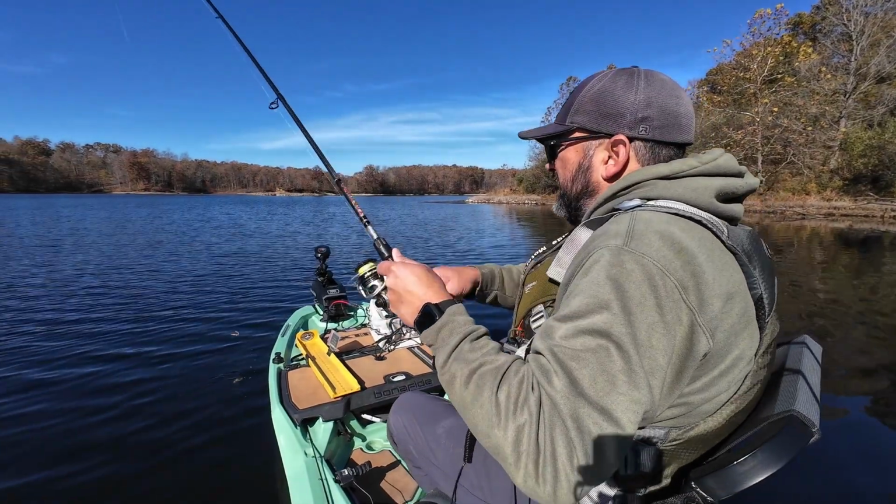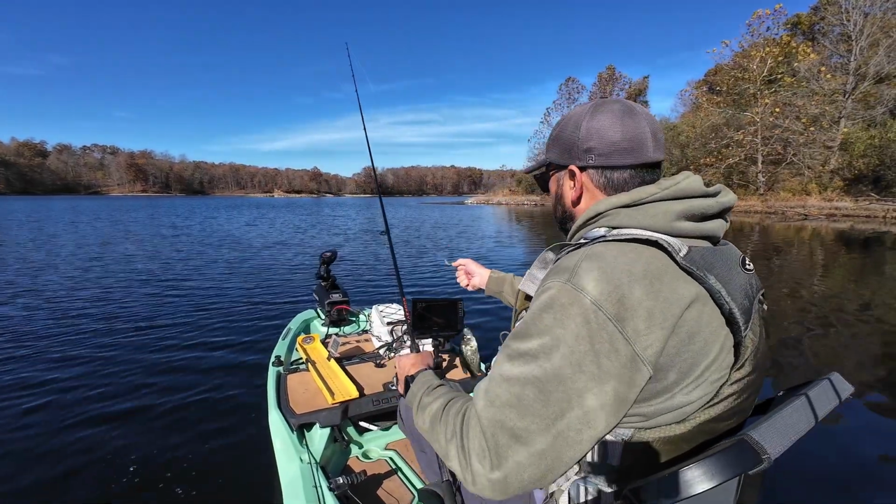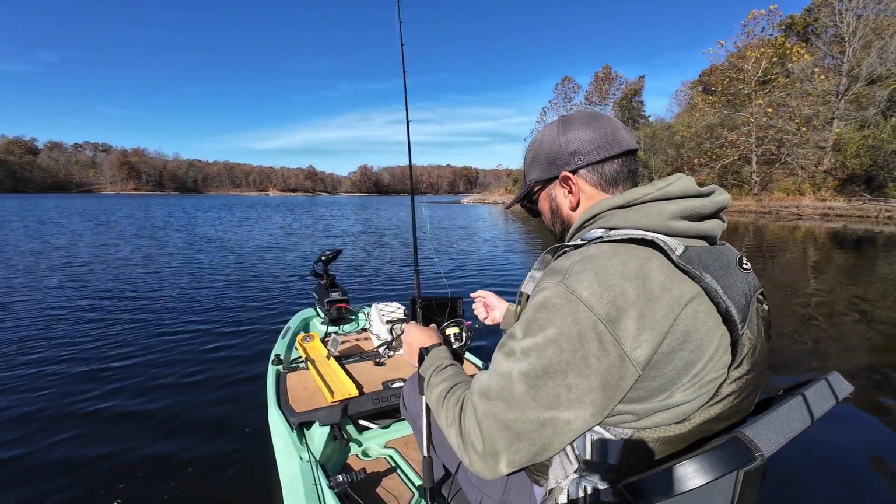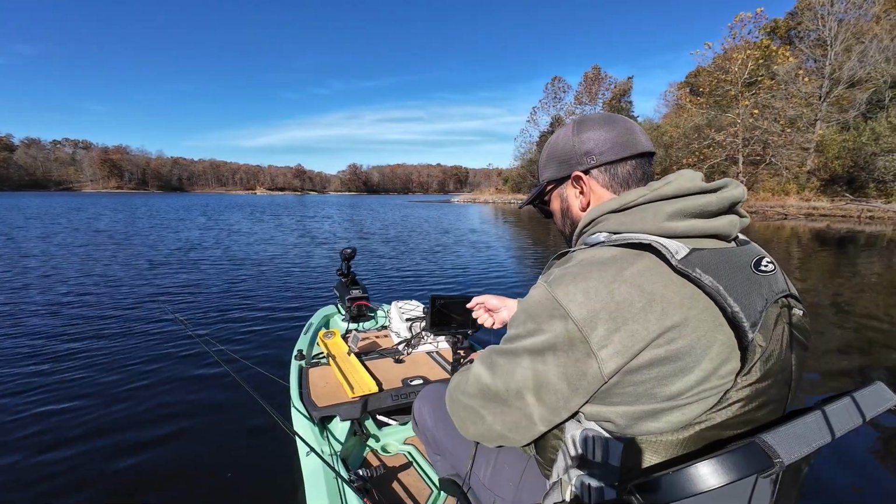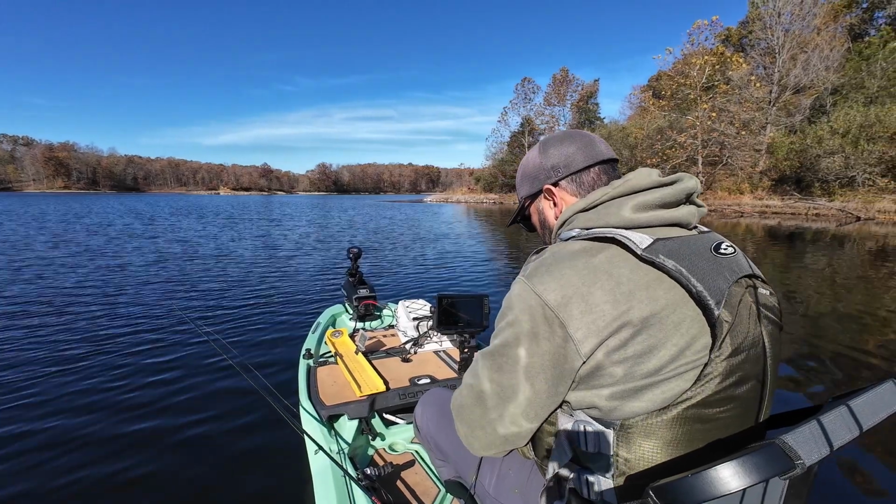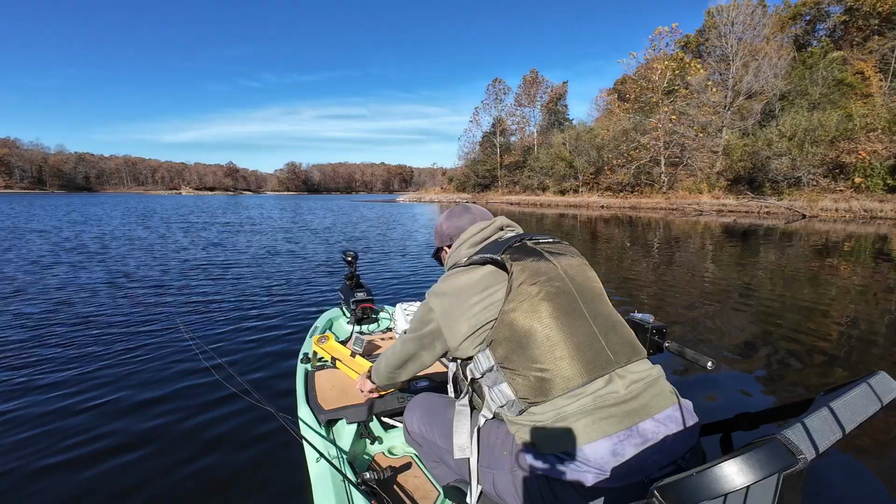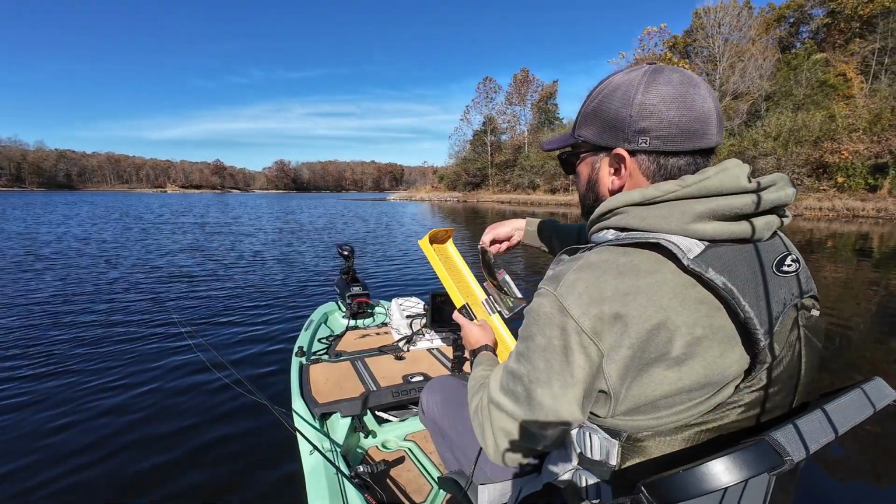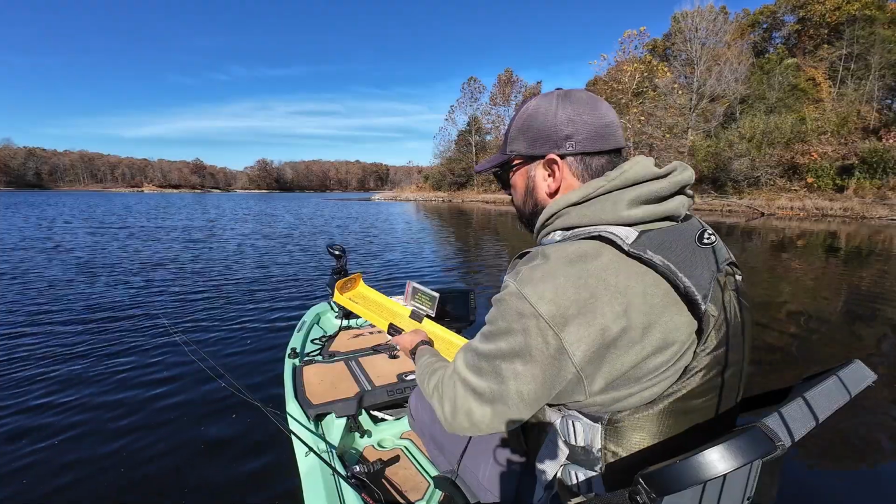There we go. Got that one on the scope too. Found a school of them. They're right underneath me here, and kept seeing them come for it, and they just wouldn't eat. Finally, I just kept teasing them until they bit. This one's probably going to be too small to keep. Yeah, a little too small.